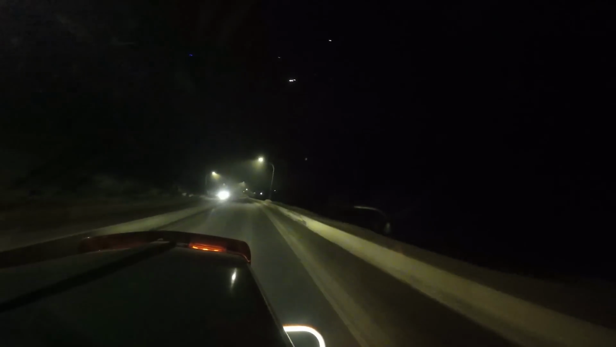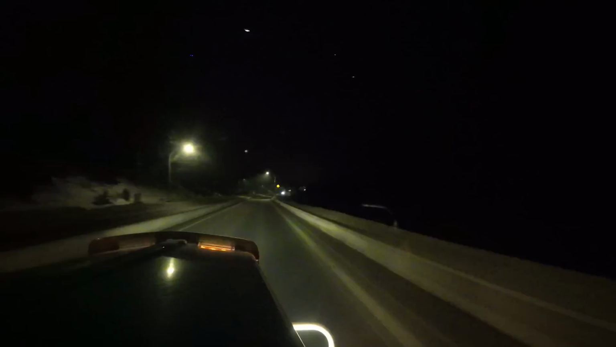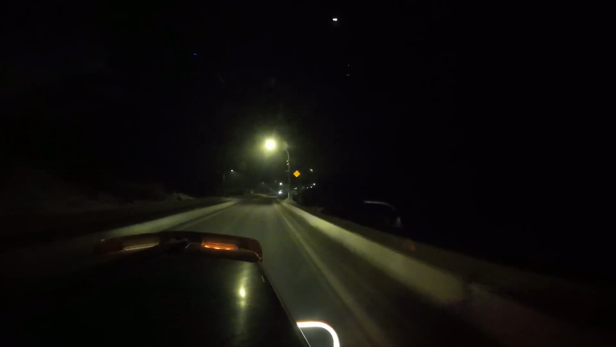Going down, it's not super steep down. Just kind of let our engine brakes do the work.